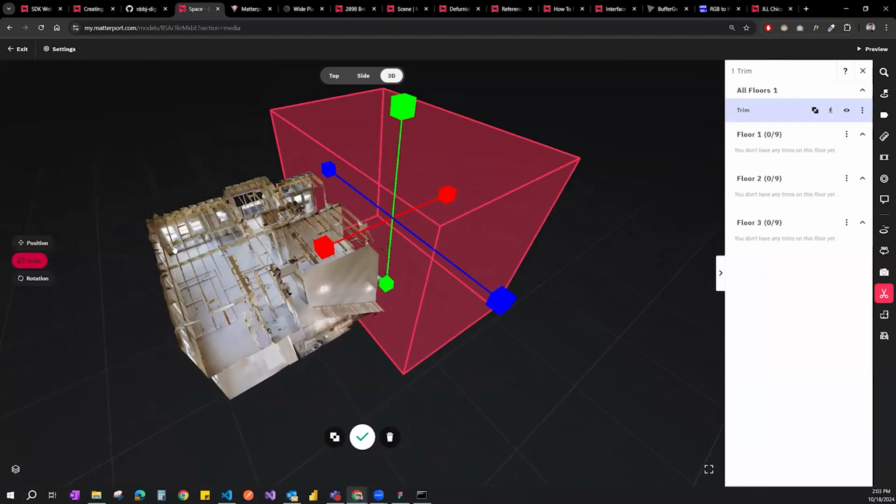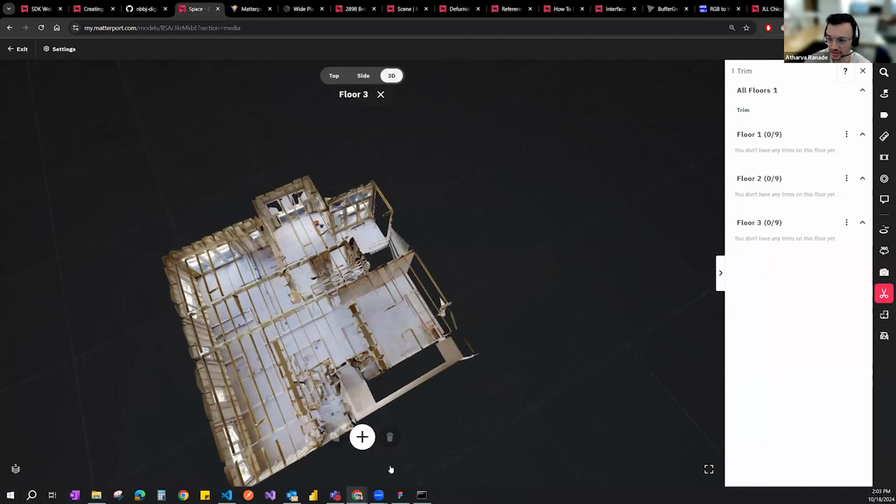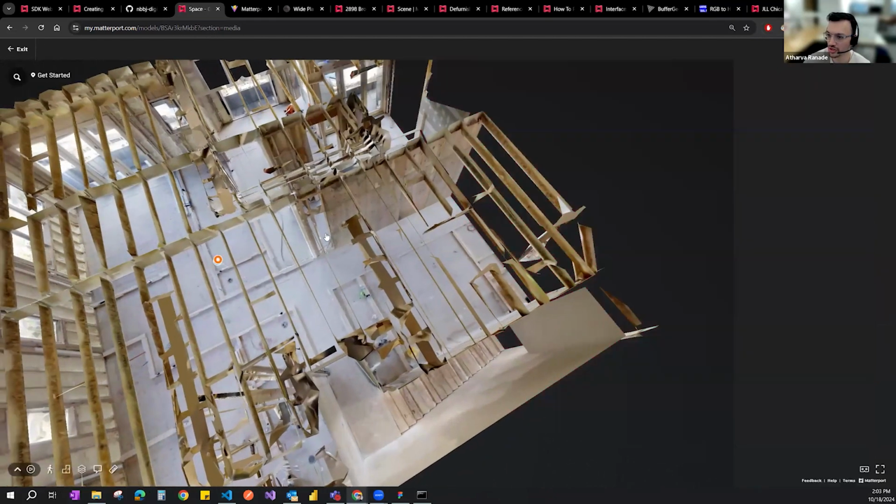Or this is helpful when you're doing outdoor scans. You'll notice not in this one, because this is a cleaned up scan anyway, so it's far better than what you would have.